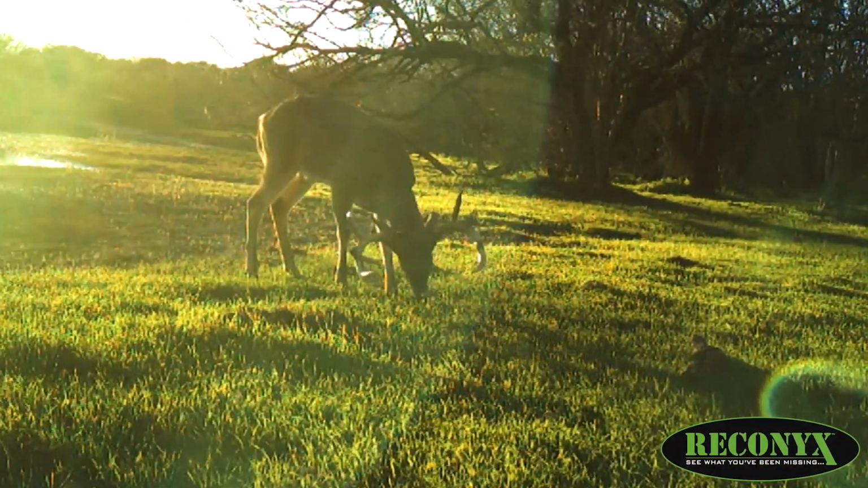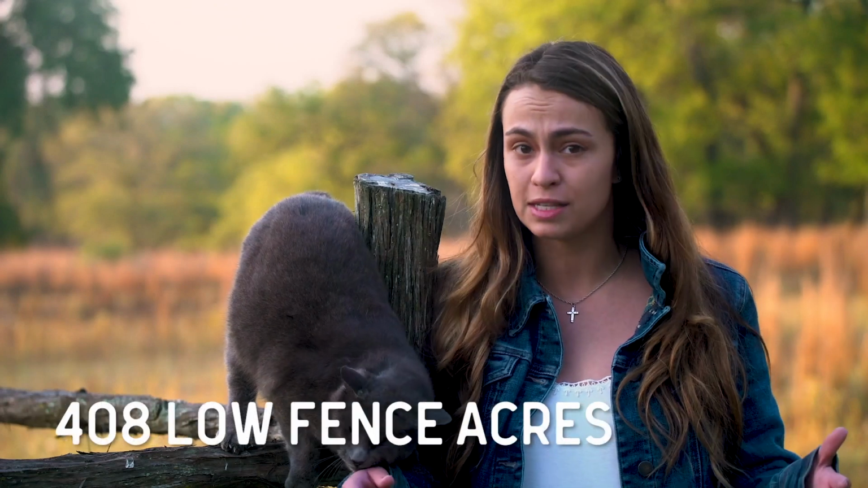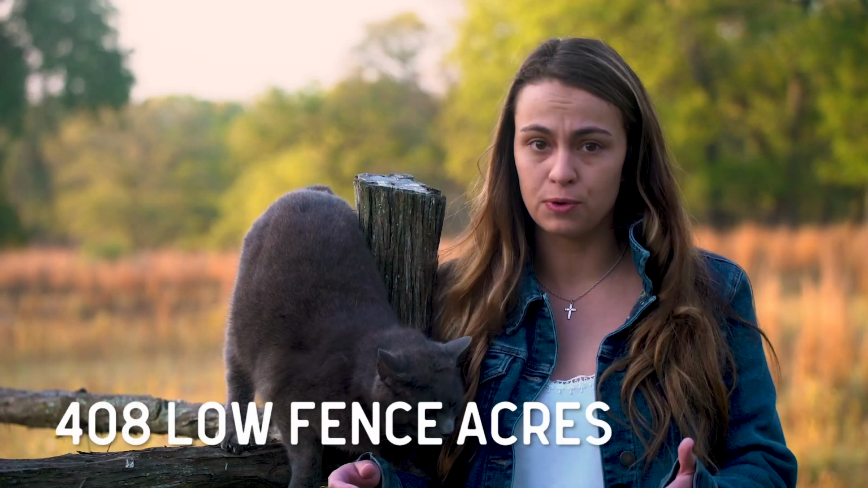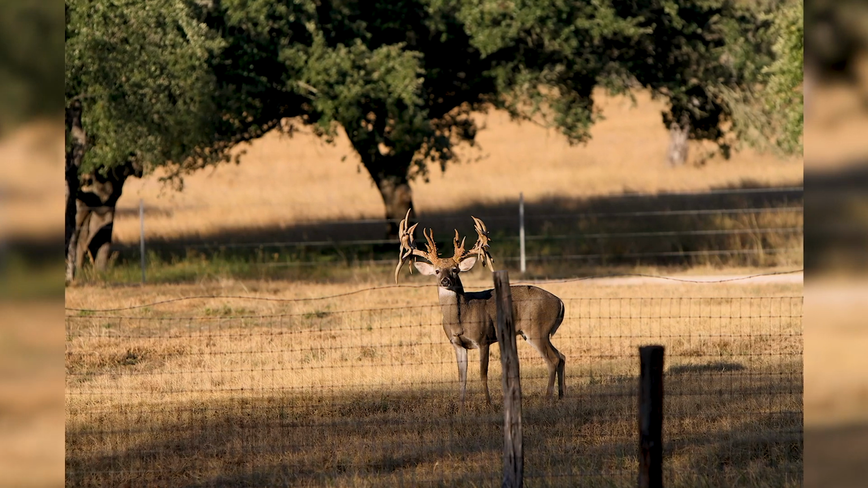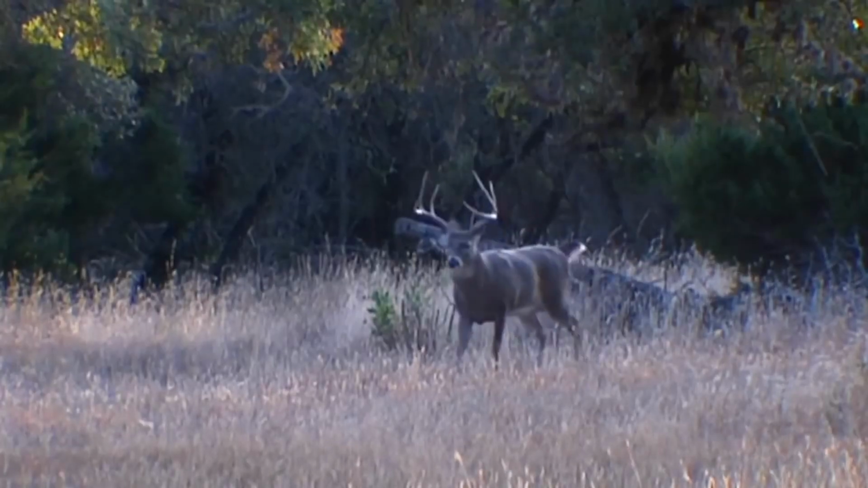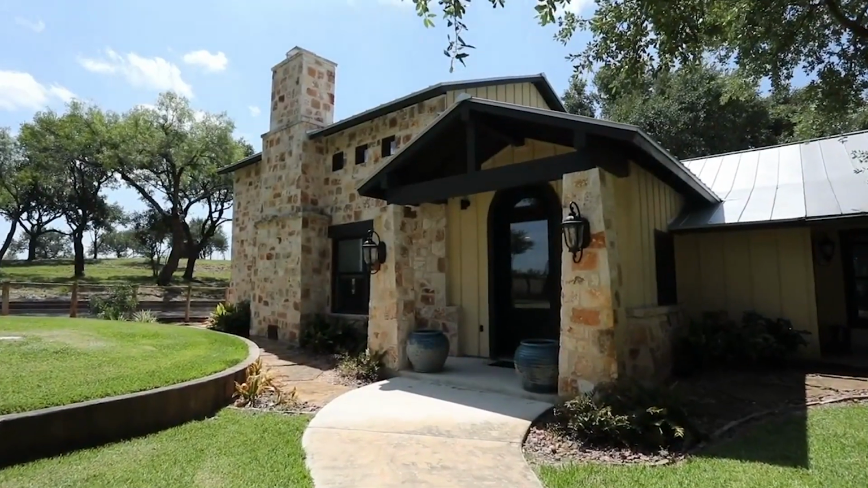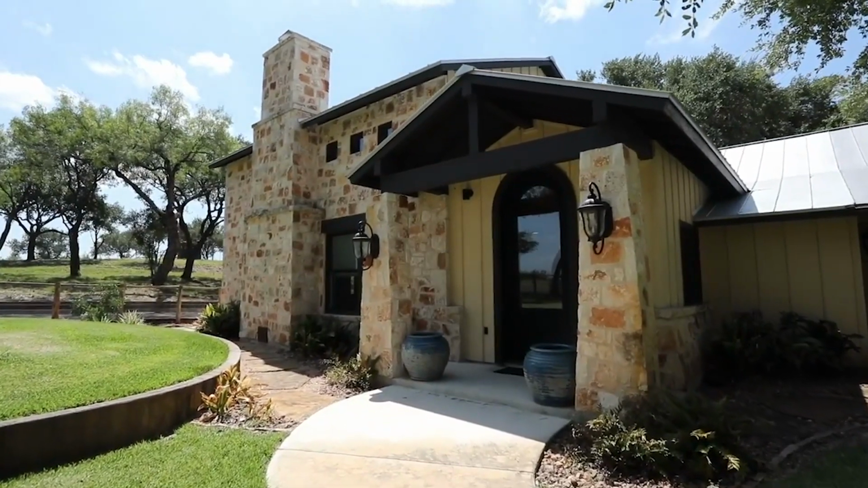It's got a high fence pasture and a low fence pasture. I know some people don't like high fences, but what's nice about this is you can cater to those people. You have the high fence where you can have the gorgeous, giant, beautiful deer, and then you've got the low fence where you can have the beautiful South Texas typical frames. There's a gorgeous house at the top of the ranch where it's perfect for your family.